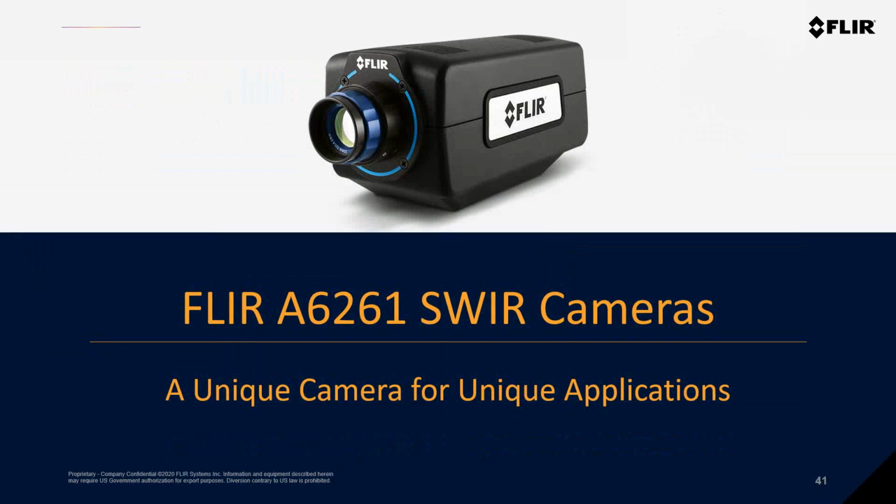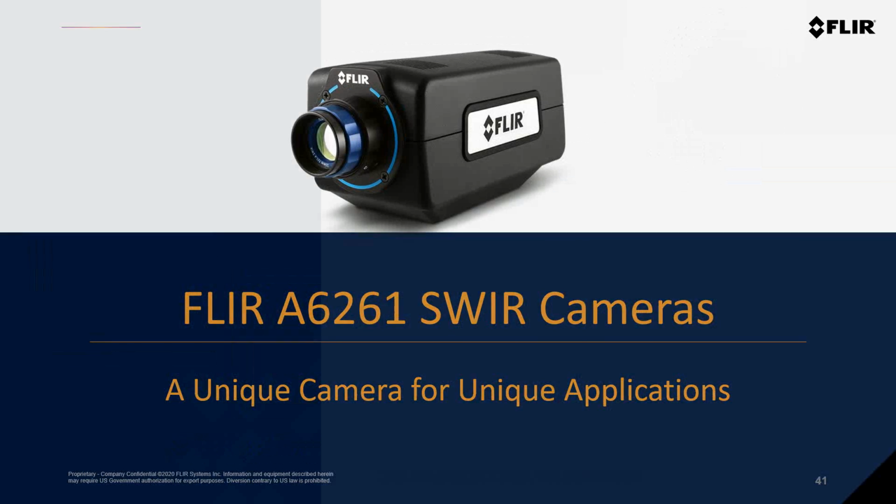If you're not familiar, this is the region of the electromagnetic spectrum that falls between visible light and the thermal infrared band. This region is really dominated by reflected light, but it still allows the use of conventional visible optics that can be made from glass. So this allows SWIR cameras to be used in a variety of unique applications.